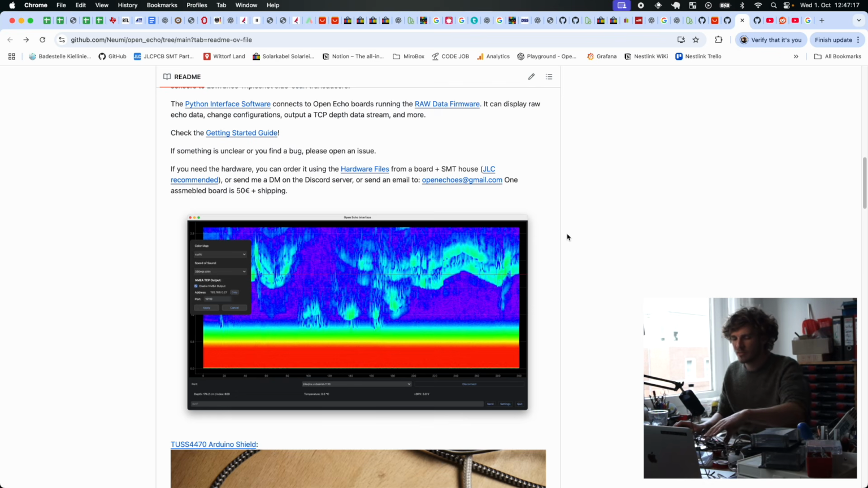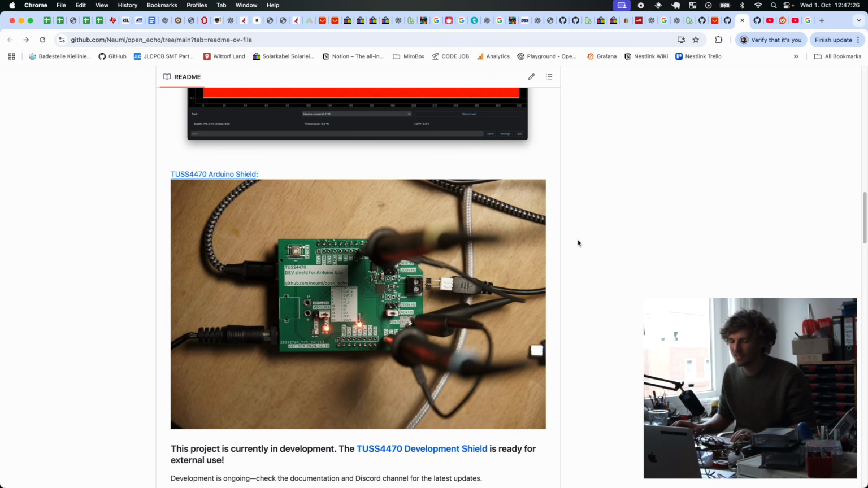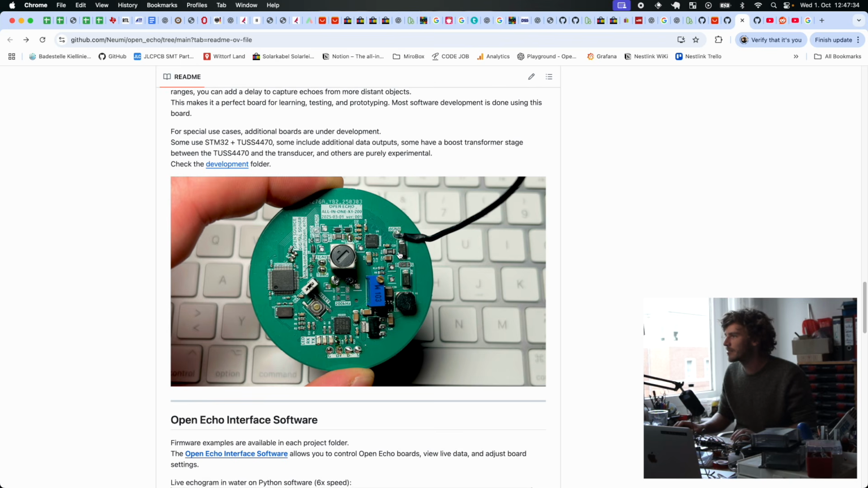I tested these boards before I sent them, so I can make sure these are working. Other people ordered them on JLC and the part was accidentally flipped or rotated, and so the board didn't work, which is kind of a bummer, because desoldering the TUSS4470 is kind of a pain.